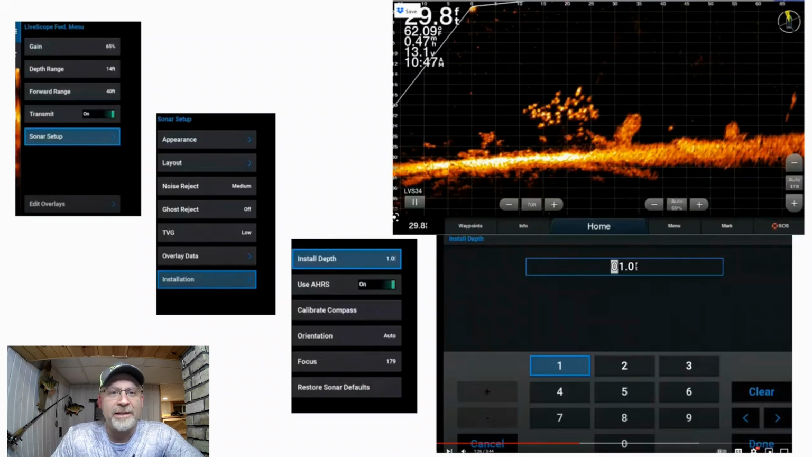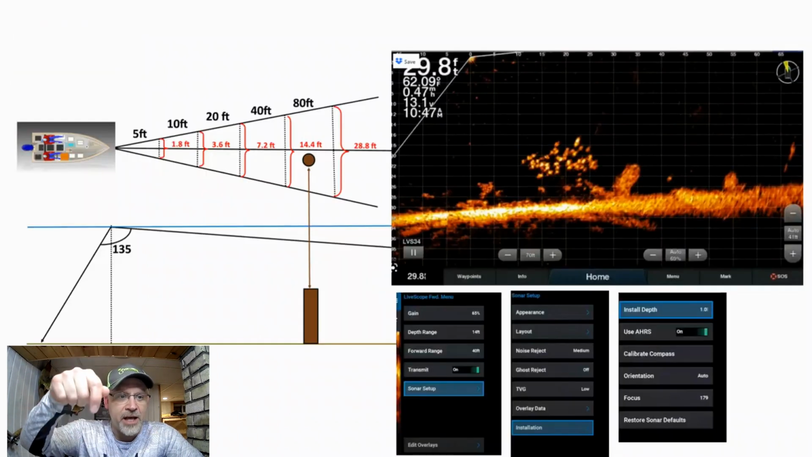So if your line is down further and you see room above it out to 20, 30, 40, 50 feet, you won't see your lure dropping until you get underneath that line, and that represents the view that the beam can actually see. So going in and getting your install depth right is another key way to be able to see your lure and to see the cover and the fish, and just to be on track from the time your bait hits the water till it gets down by the fish.